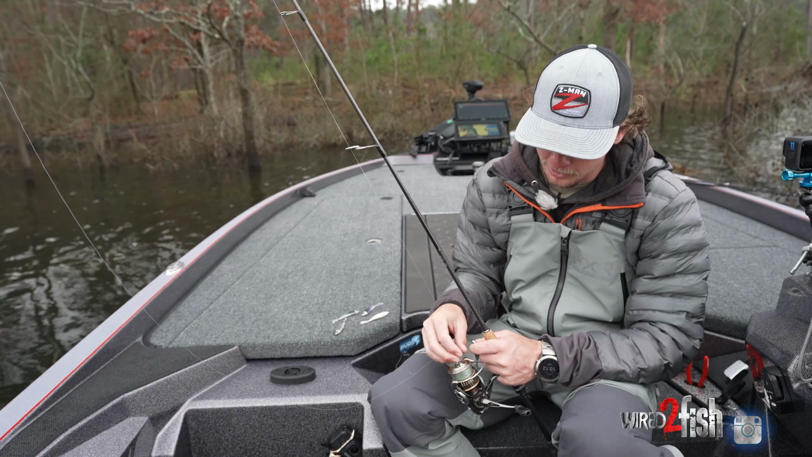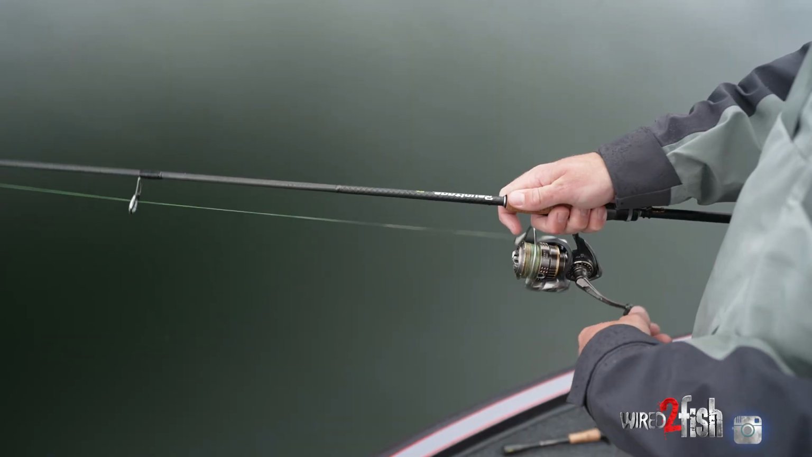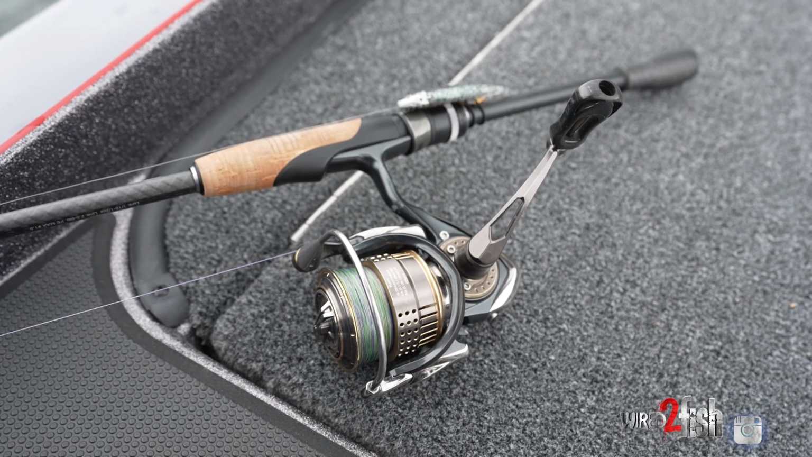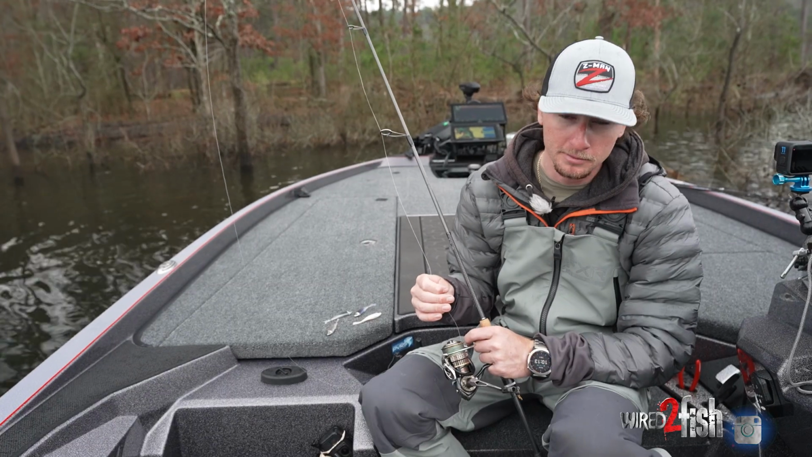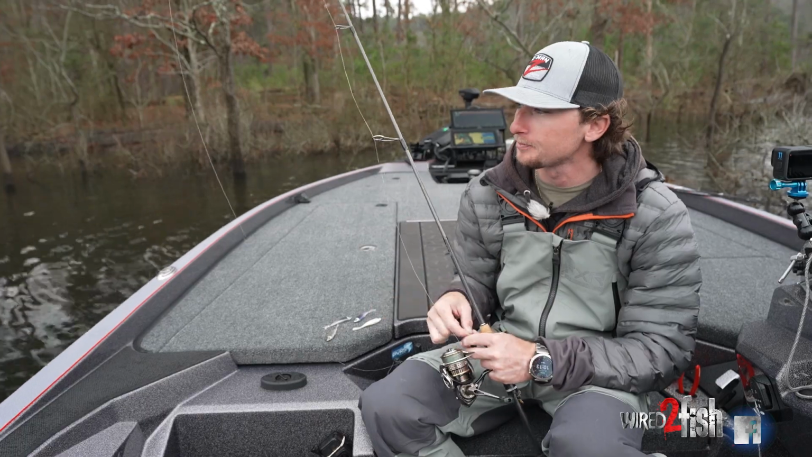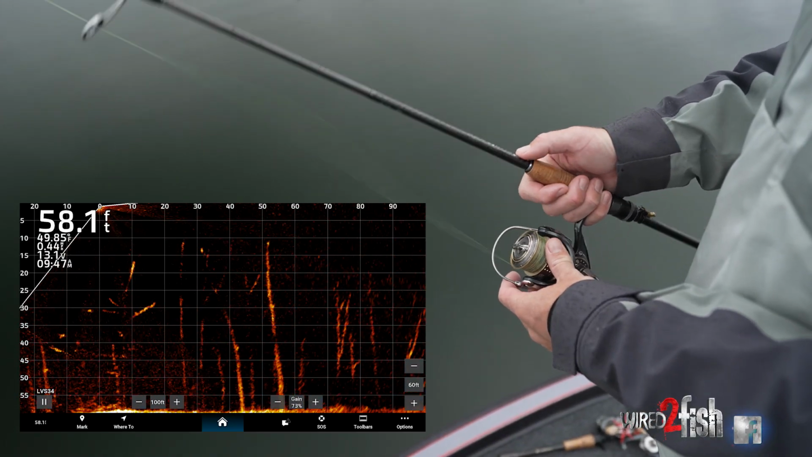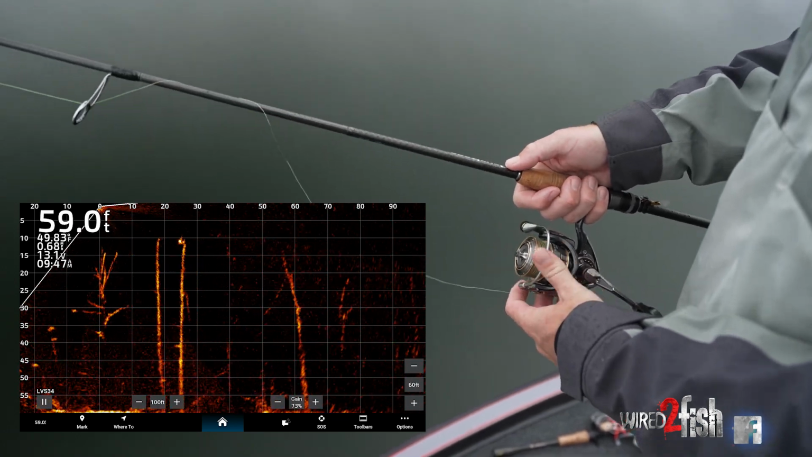And then onto the reel, I'm throwing a 2500 size Daiwa Exist. This is an oldie but goodie that I've kept for a long time, but really good reel. I like a 2500 size or a 2000 size in preference. Some guys like a 3000. From there, 20-pound braid mainline to a 12-pound Gamma fluorocarbon leader. And the reason I'm throwing 12 in the super clear water is strictly because of the timber. You really can't afford to let them get you in that stuff with real light line in this situation.